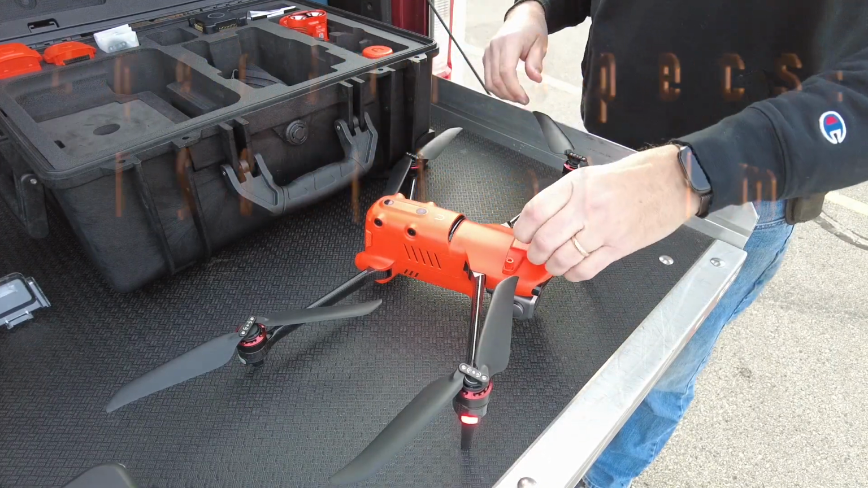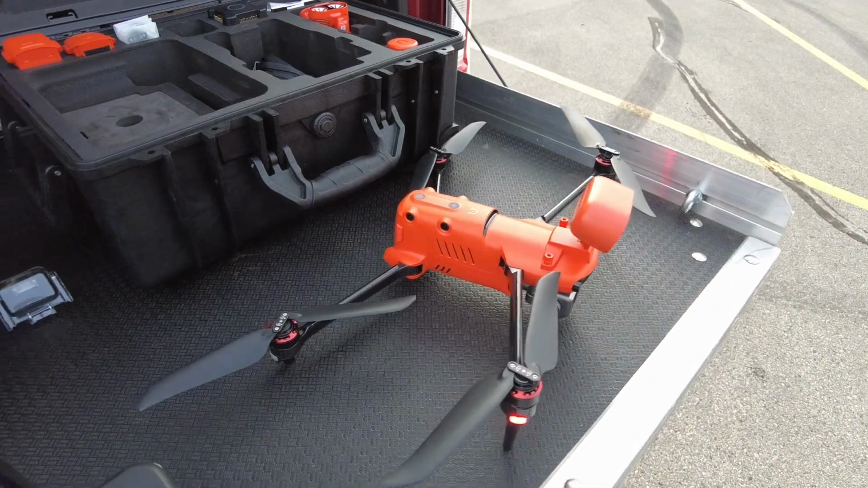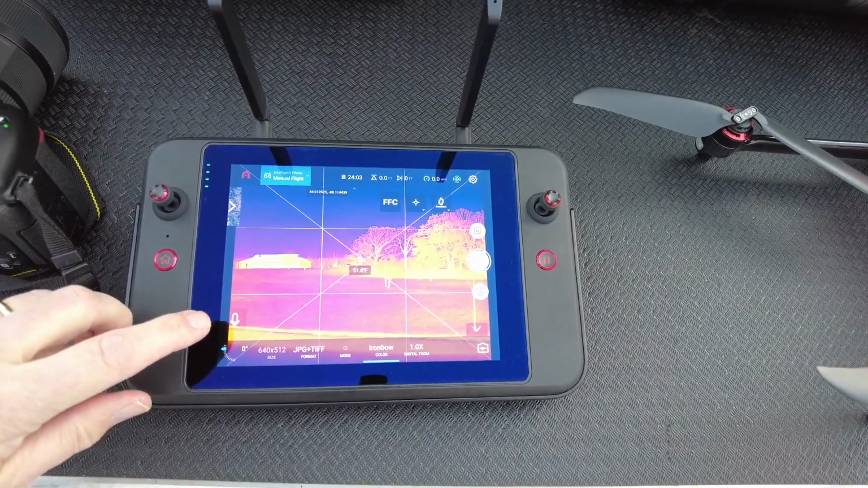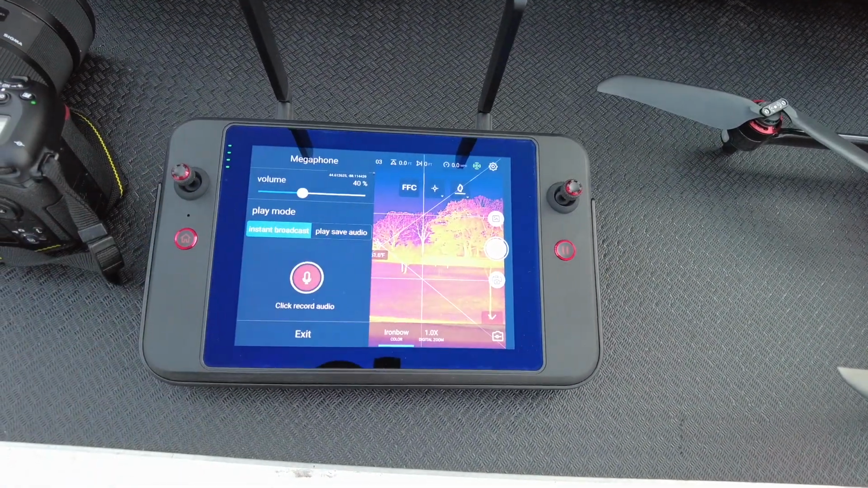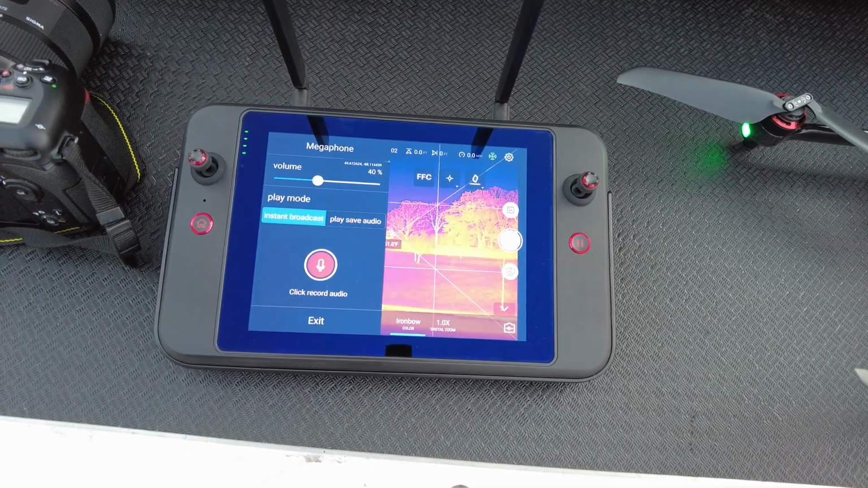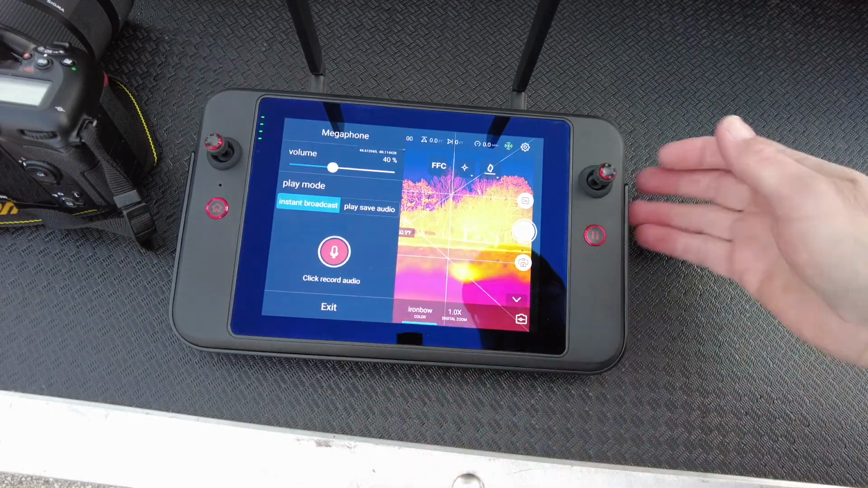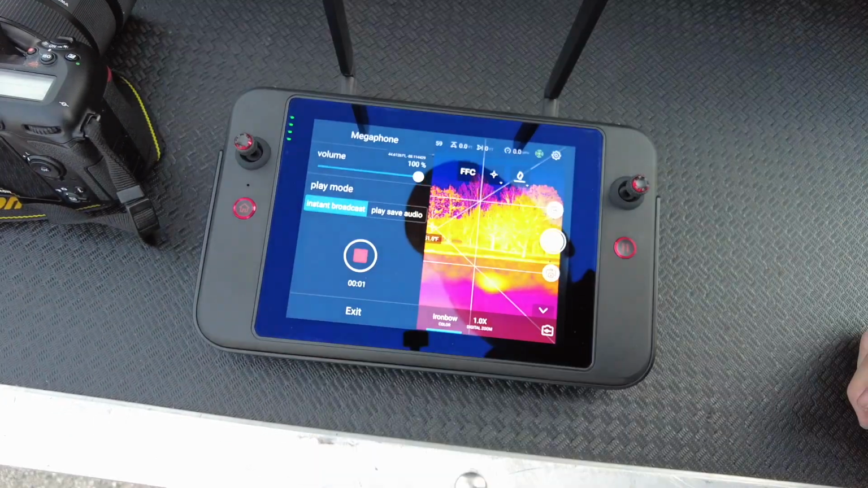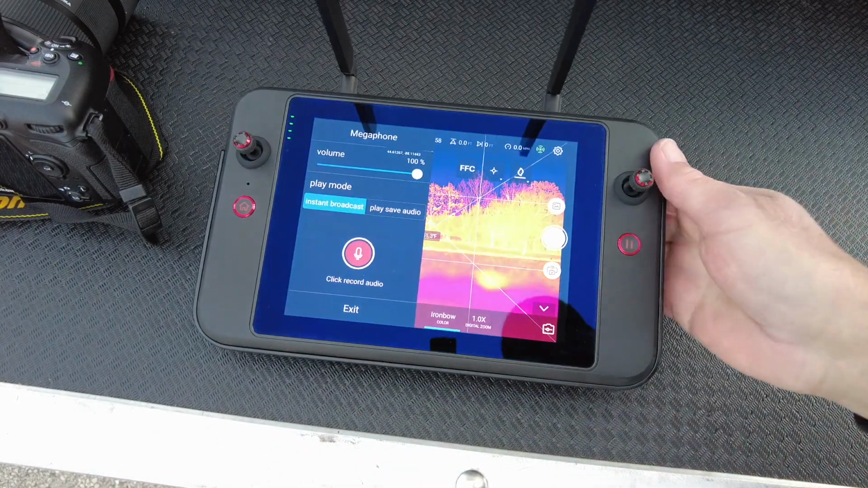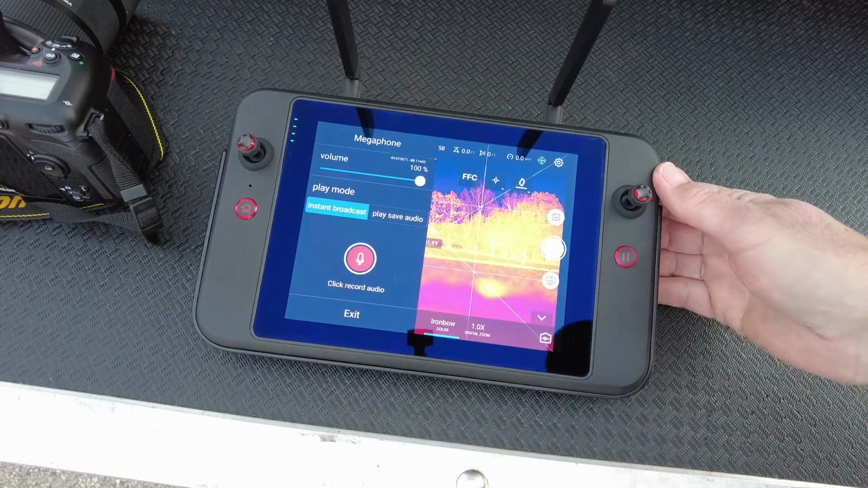Looks like the microphone option did come up on the display after I connected this here, so let's have a look. So there's the microphone icon. I can touch that, and there's my instant broadcast, or I can play a saved audio file there. So we'll just do a test here real quick. Hang on, help is on the way. Okay, that's loud. All right, so let's blast off and try this up in the air.